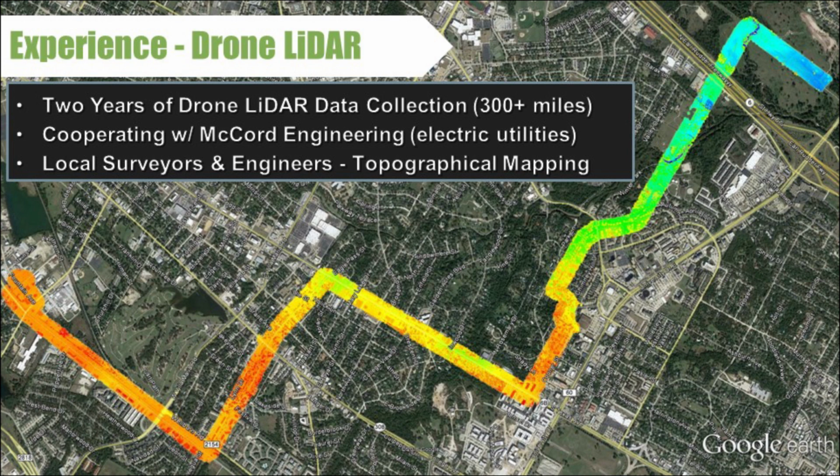We've also worked closely with local surveyors on providing the data they could use, such as topographical mapping or the direct LiDAR cloud, which they can put into their engineering programs to develop the deliverables they might need for their customers.